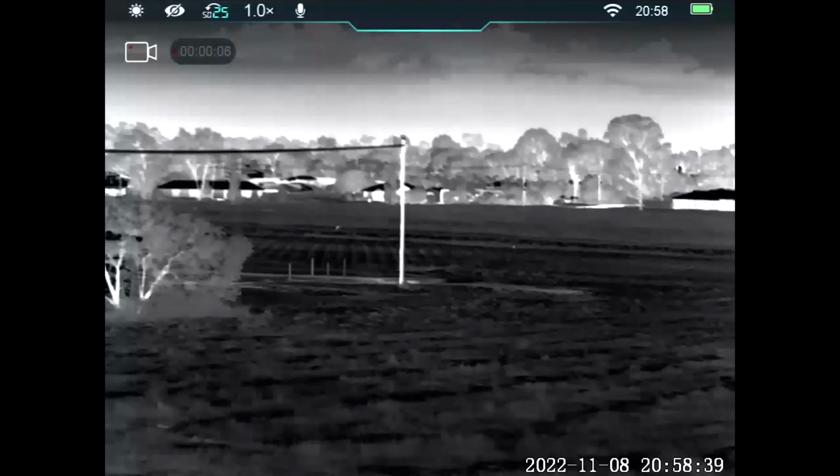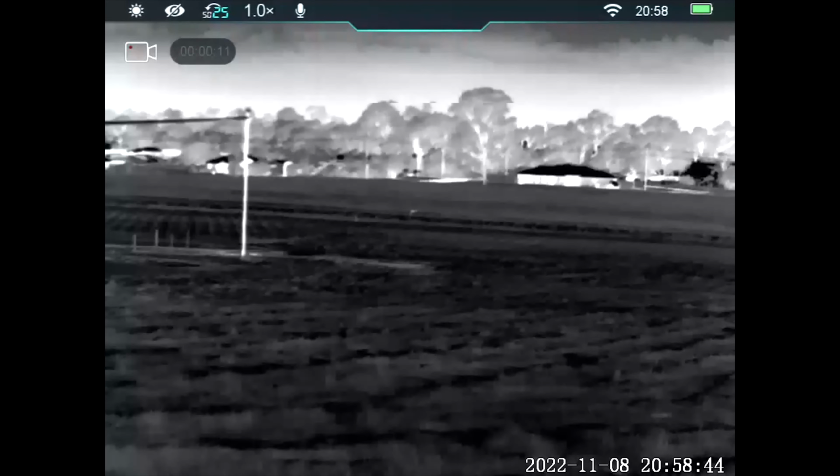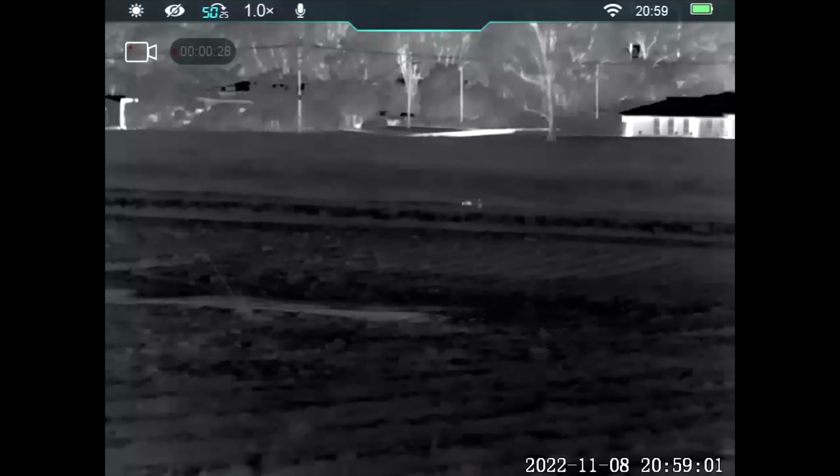ZH50. You see some kangaroos out there bouncing along. That one that's bouncing will be over 300 metres, coming into 250. I'm going to zoom in and let's see if we can see much detail on that. Yeah, it's quite good, the optical zoom.